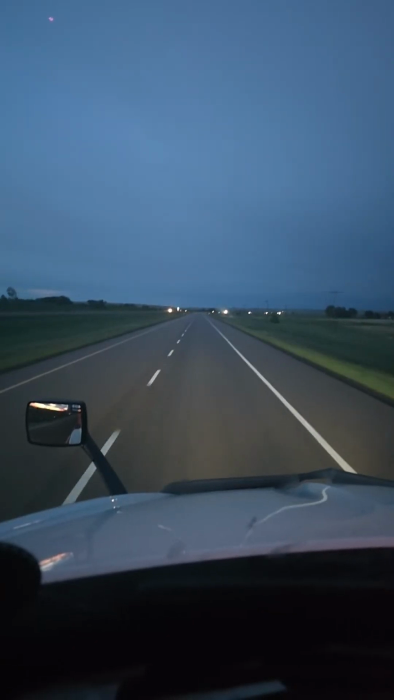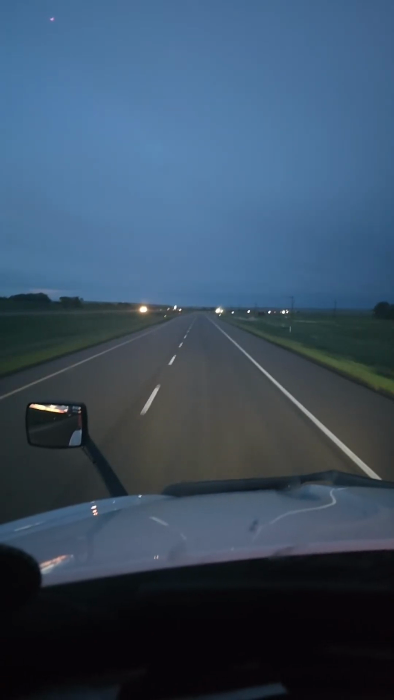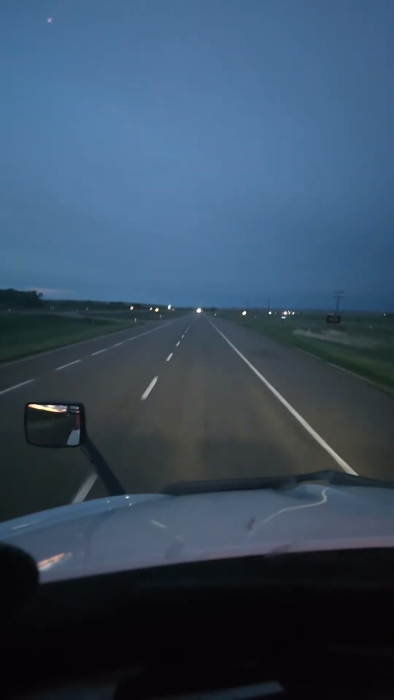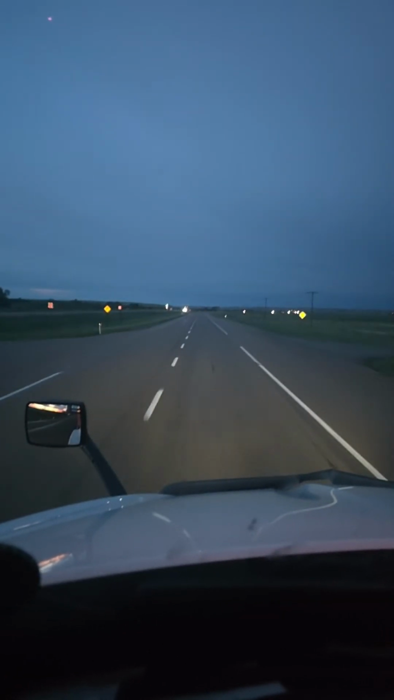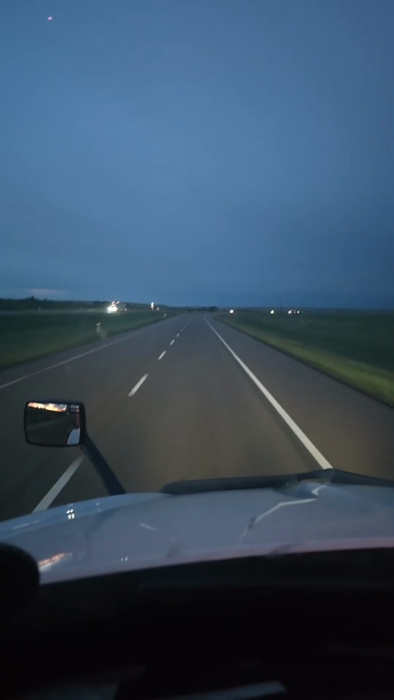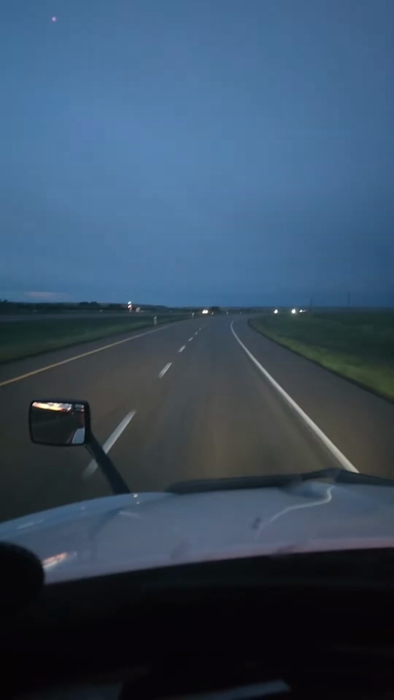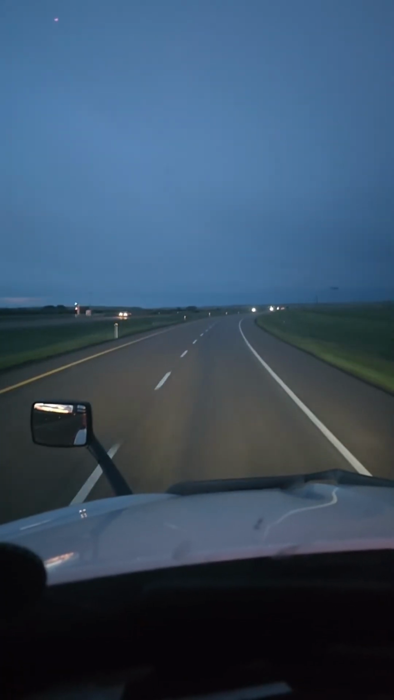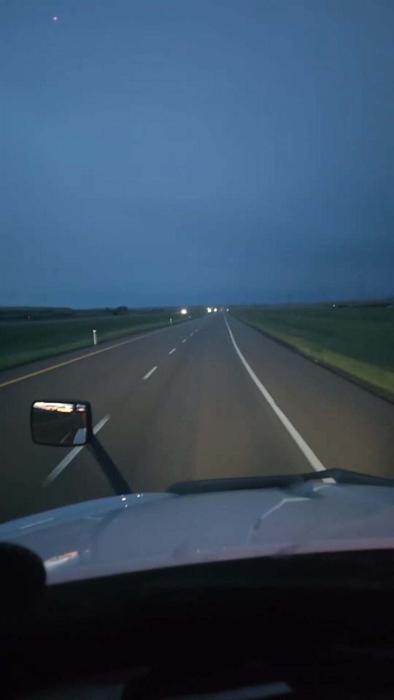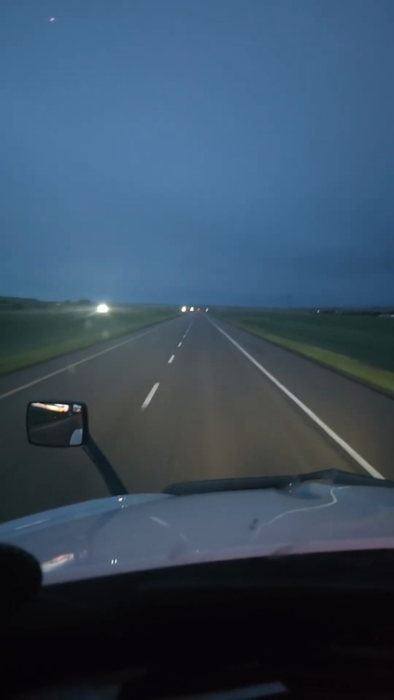Right curve ahead. So now I have 12 hours and 37 minutes, right? So I will get to the pickup, the delivery, and I keep going. In this case, I will stop in Thunder Bay. Tomorrow I will stop in Thunder Bay. Today I will still stop in Winnipeg.